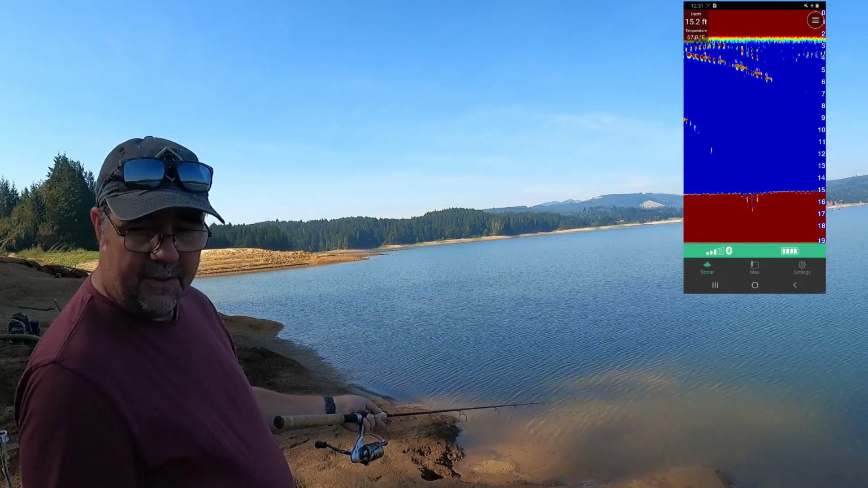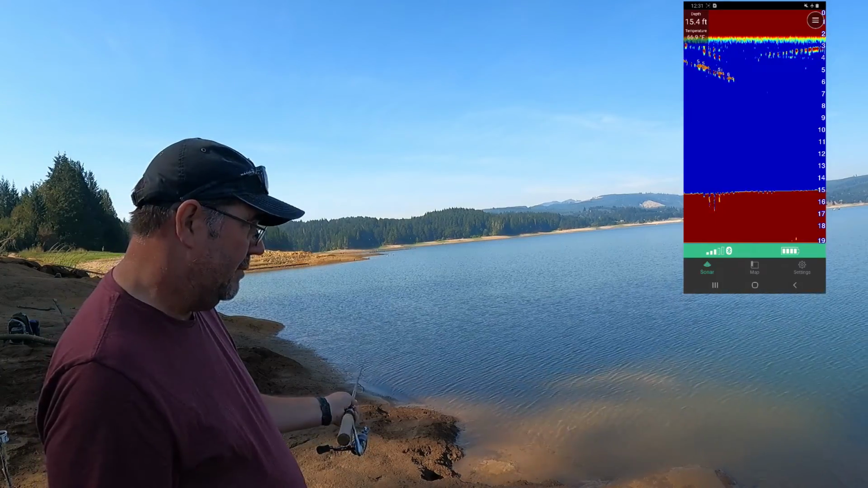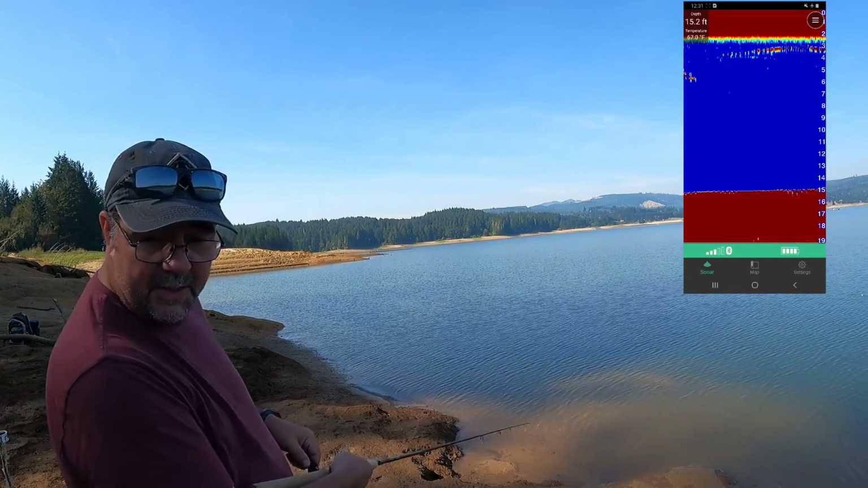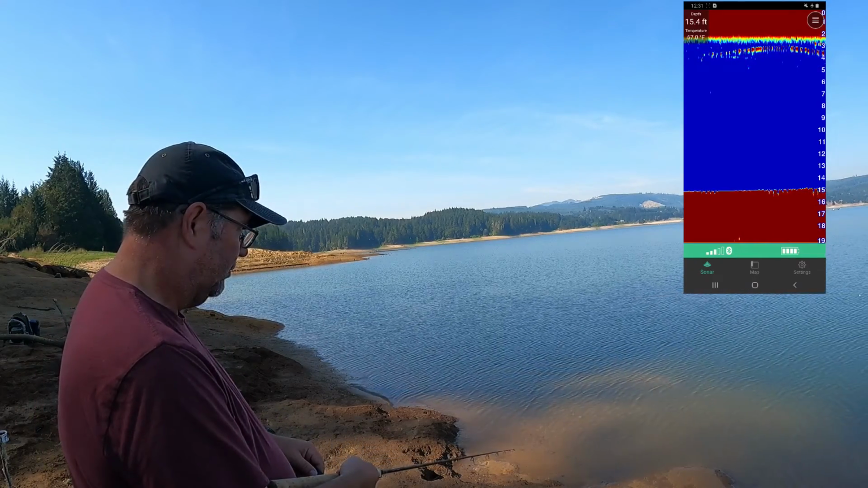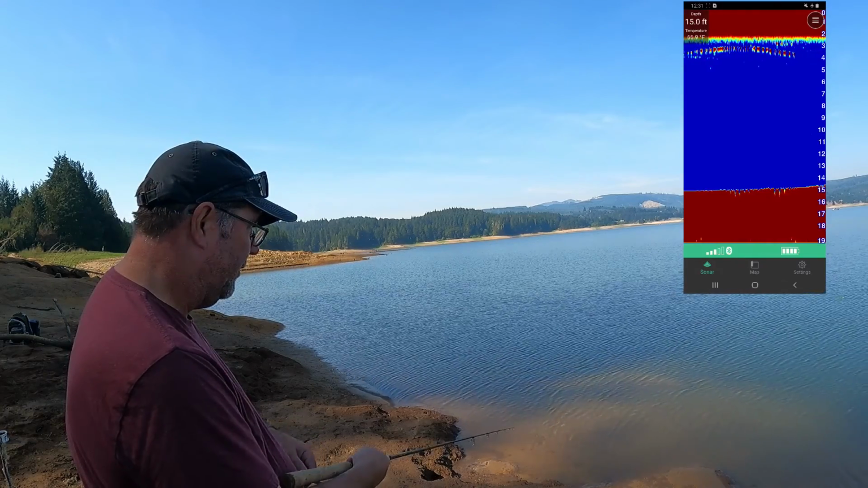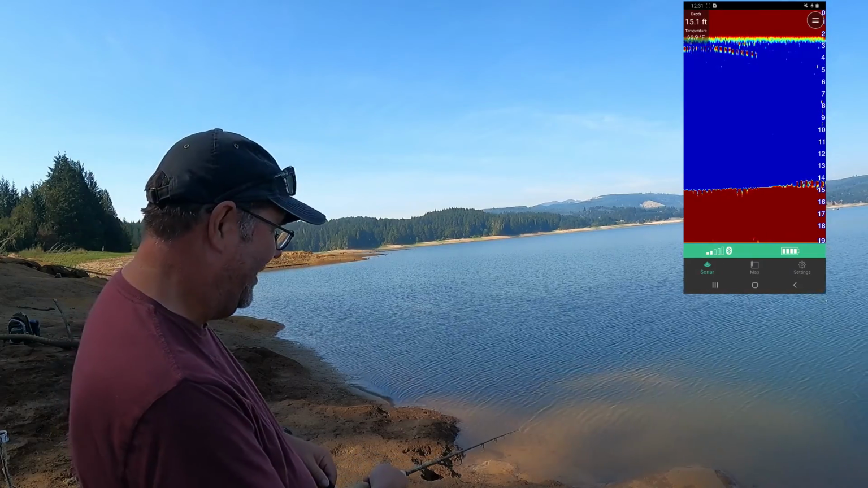Oh, little fishy here just kind of rolled over right here in front of me. Maybe I need to take up fly fishing. I haven't done that since I was a teenager. It's kind of fun. It's a good workout for the arm.